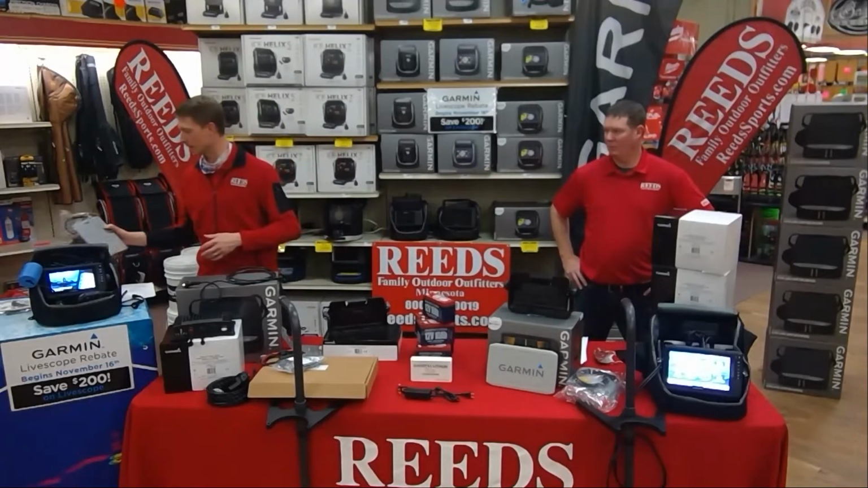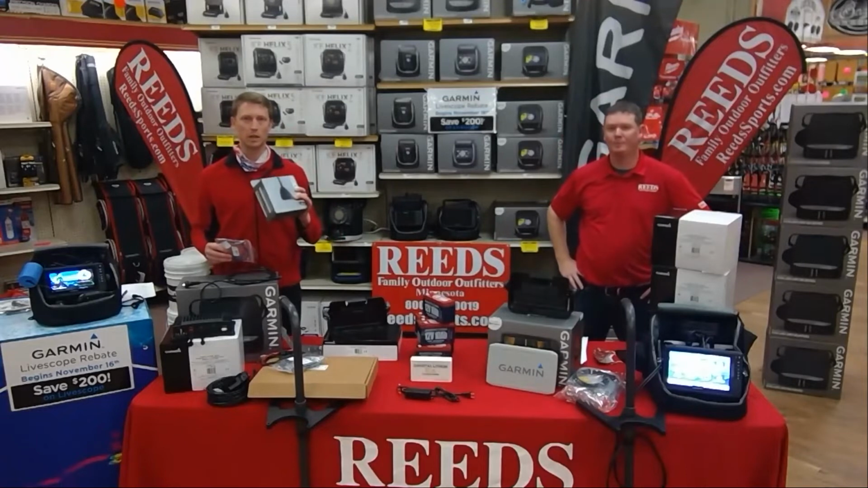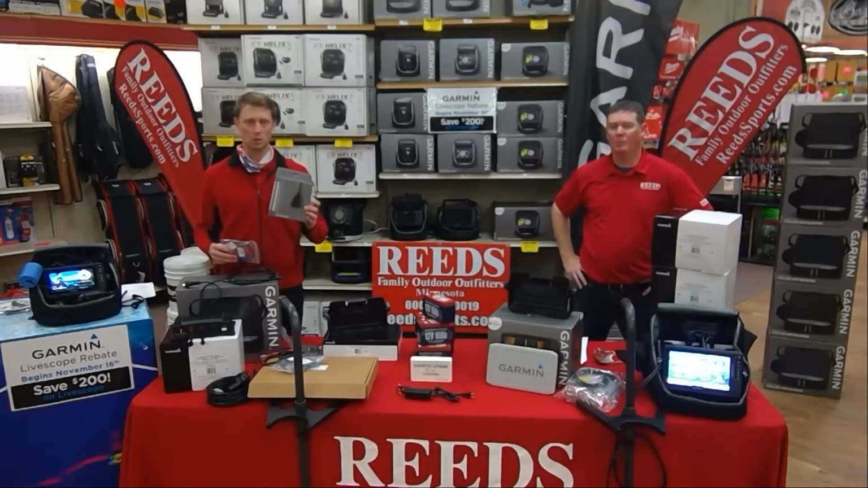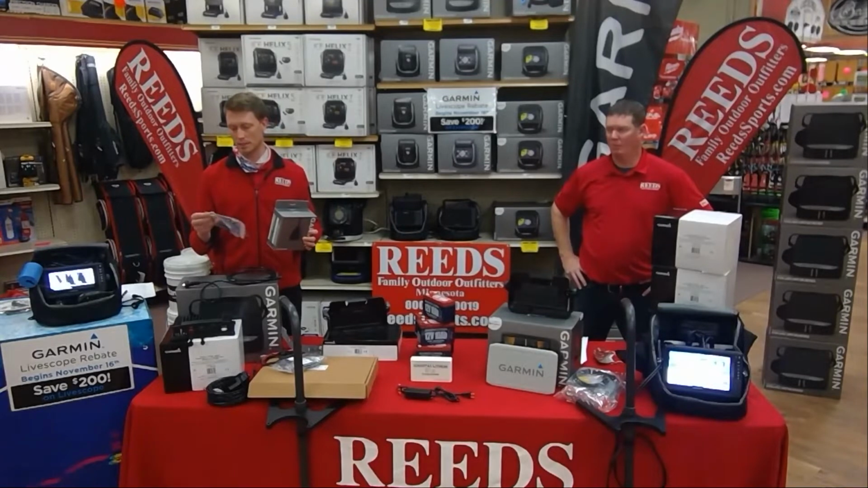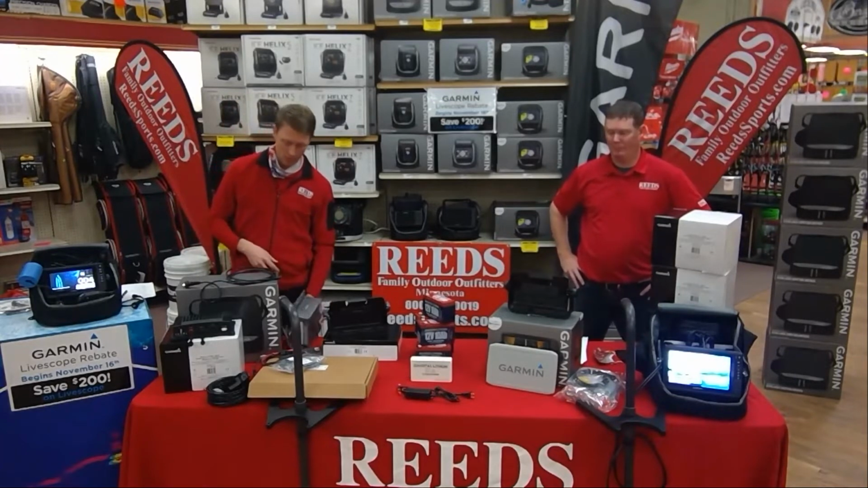And then of course it does not come with the GT10 transducer. So if you wanted the puck style transducer to go along with it, it doesn't come with it, but you can get that separate with the adapter cable, which is the 12-pin female to 8-pin male adapter cable. You would also have to get one of those.